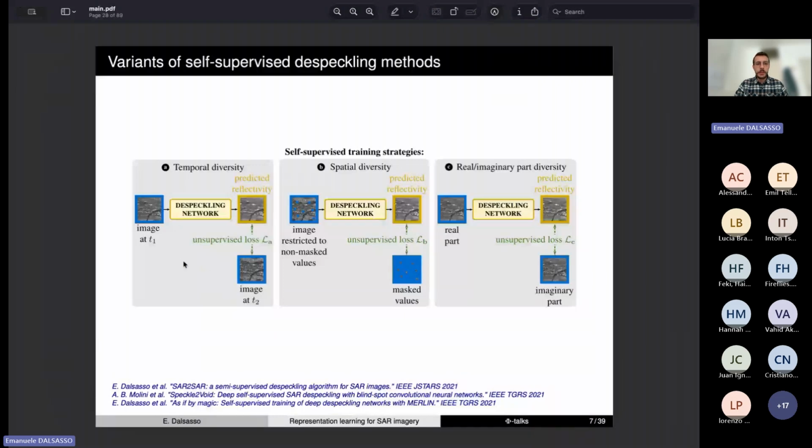But the problem of this method, that we worked on, and it's the SAR2SAR algorithm, is that it requires access to time series of images, which is actually not always the case. And also we have changes between the images, so the underlying scene is not the same. So this needs to be taken into account, and it's a bit cumbersome in the training to be able to do that.